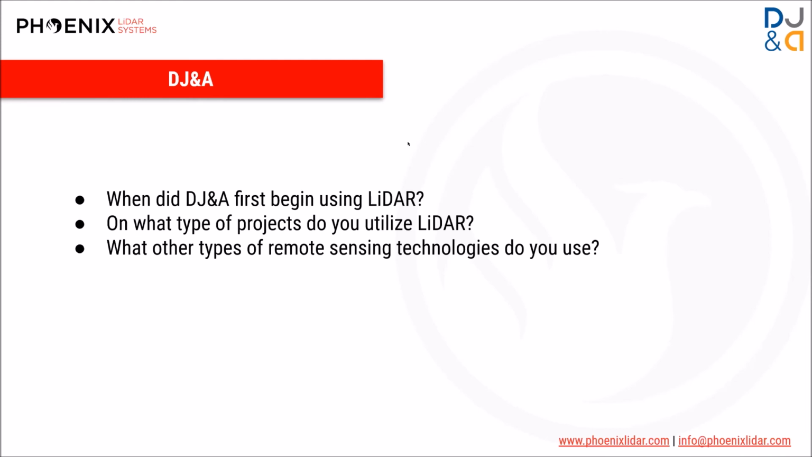And as far as the different functions of DJ&A and what you guys do, what types of projects do you utilize LiDAR for? Yeah, so I work within the geospatial survey group at the company. And so our bread and butter as far as our LiDAR acquisitions go is topographic mapping. So we do a lot of roadway corridor work, and we do a lot of medium to large size topographic maps for agencies like I mentioned, the Forest Service and the Park Service.